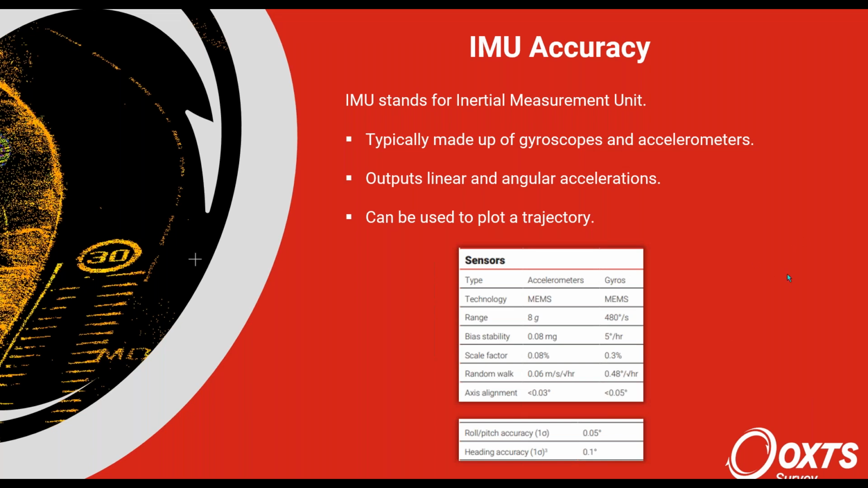So probably the most important thing to think about the IMU is what is its stability and how well does it measure the intrinsic accelerations that it experiences. All measurements of all instruments are going to have some kind of error, and that is the most important thing to consider with the IMU.